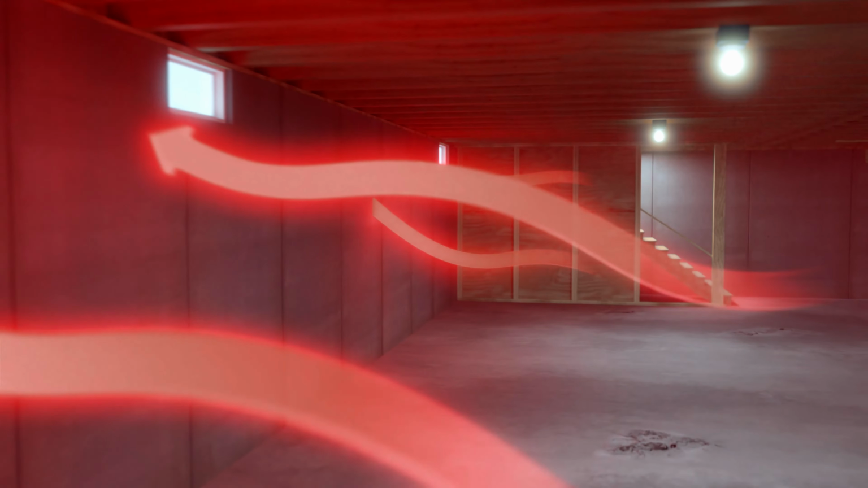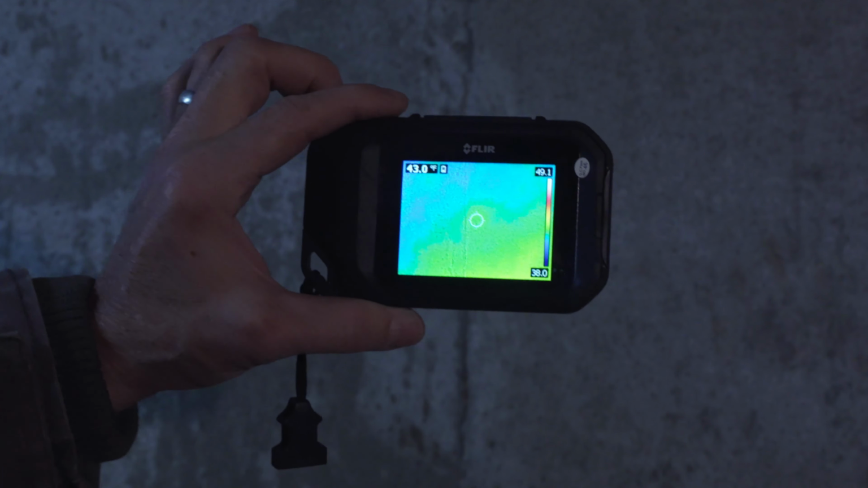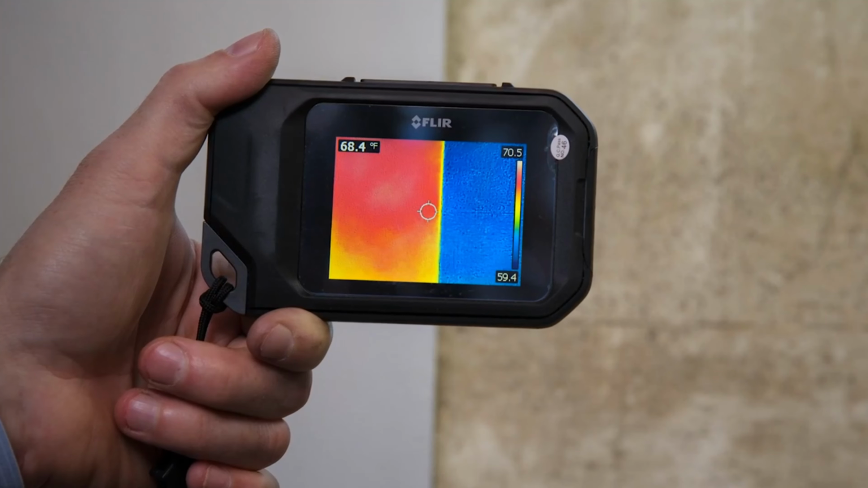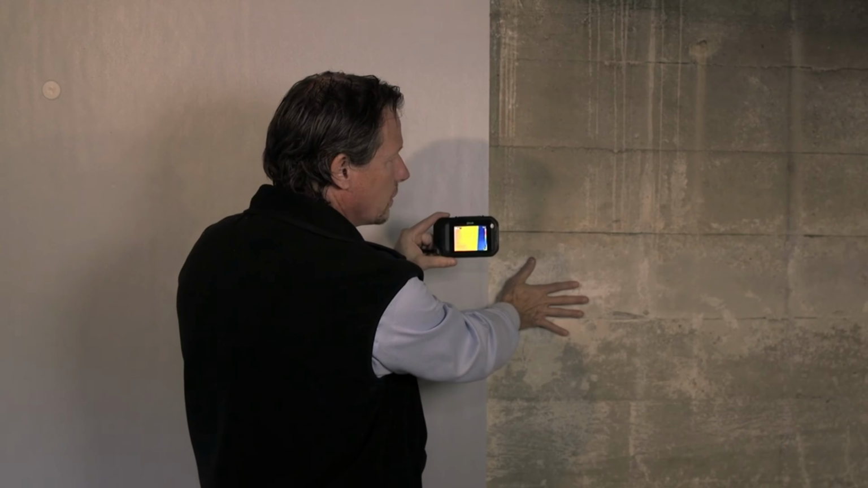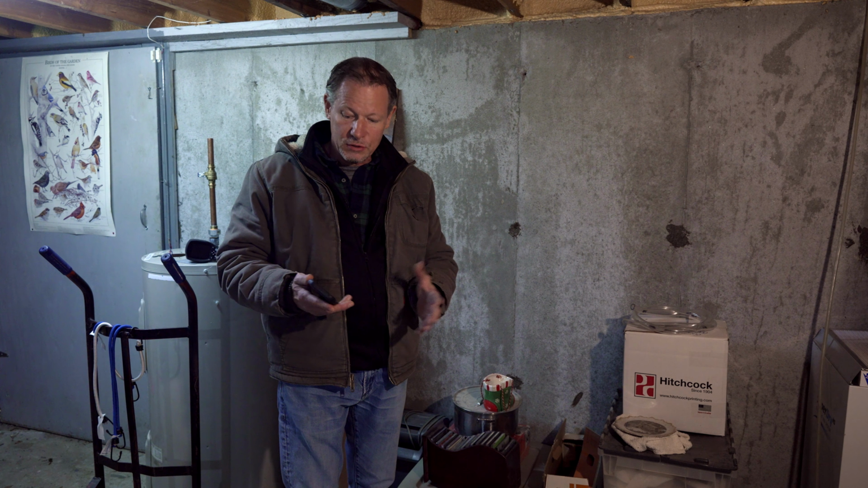We are losing a lot of heat, and it's something that we don't talk about, that it's missing in the building code. Basement walls, foundation walls should be insulated. It's like a thief in the night that you don't know is there, and you are being robbed of heating costs because of uninsulated foundation walls. So it's something that can be easily fixed. We can just insulate these basement walls, and there's a variety of different materials we can use. But let's go outside and look at the results.